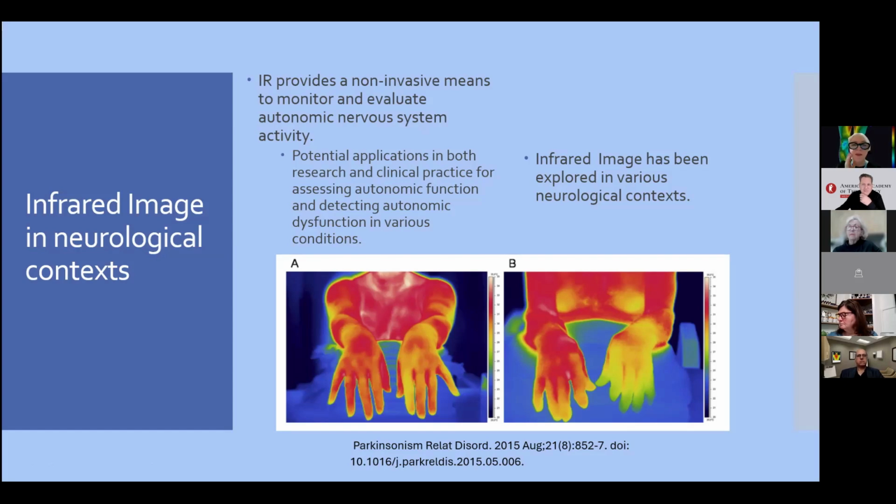Sorry, my voice is not so good. This alteration of the skin vasomotor reflex can be measured by a flow meter, for example, but it's very expensive and very difficult to do. You can do this by infrared imaging in a very easy, very quick, and cheaper way. And it's very interesting to do this in real time. I will talk about this.